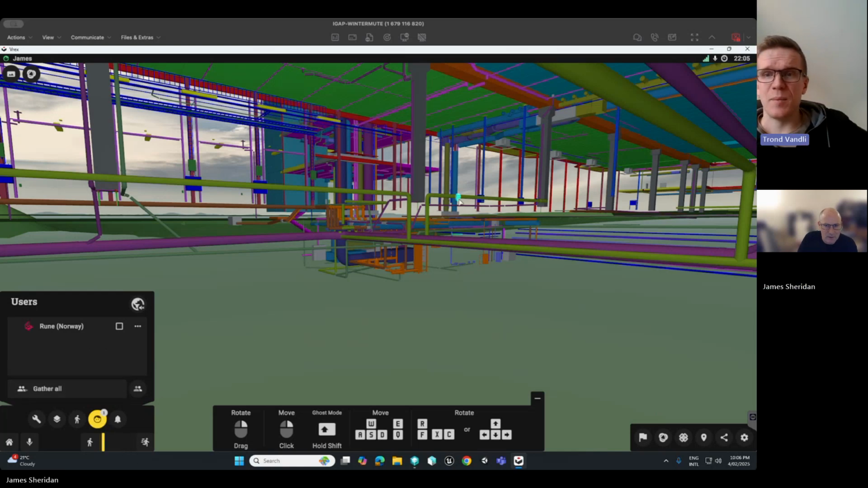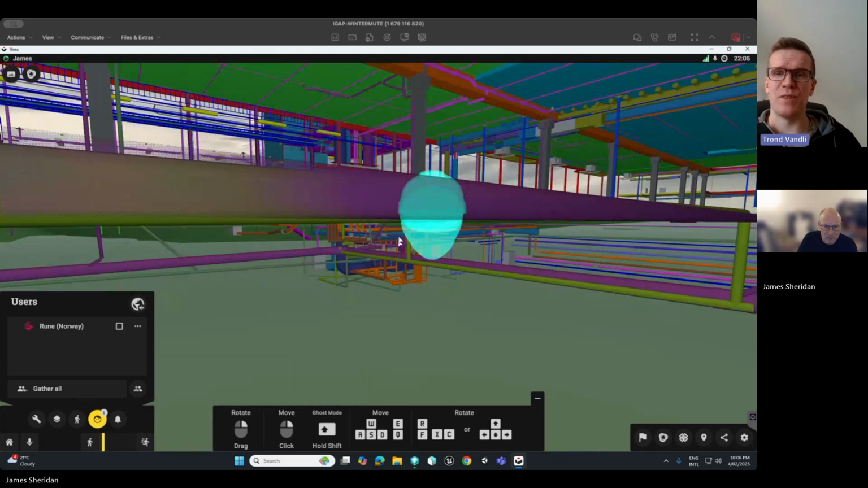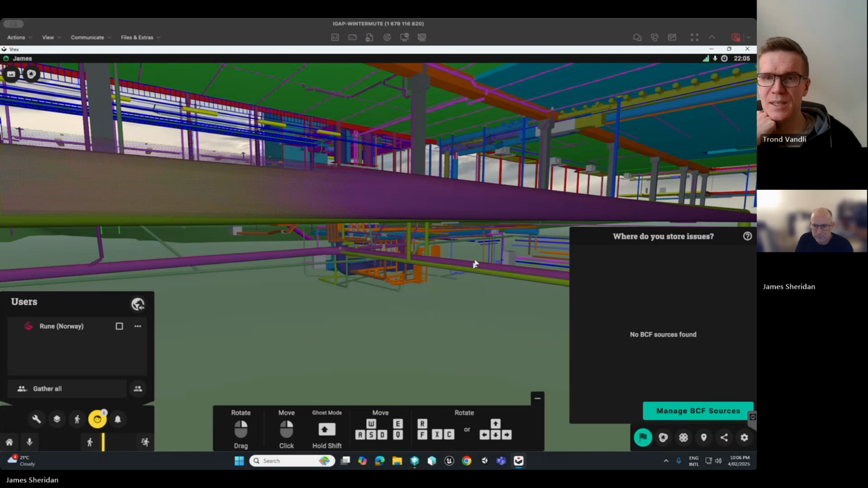And then the second option, I can talk you through it really quick. Go to the flag icon in the bottom right, the small white flag in the circular button. Just click that one. It asks you to first manage a BCF source. Just click the button.